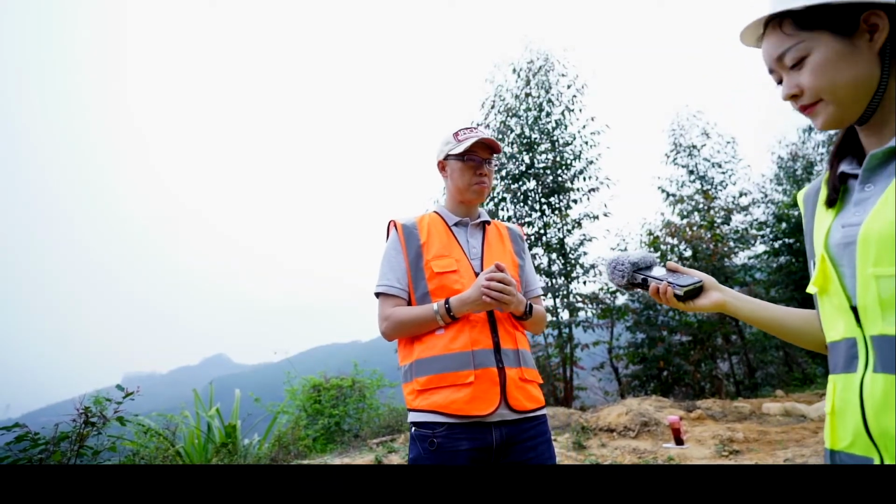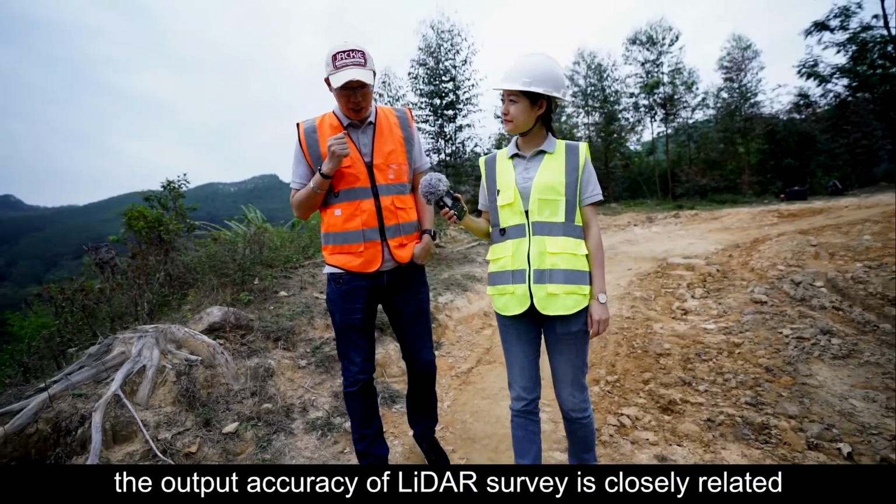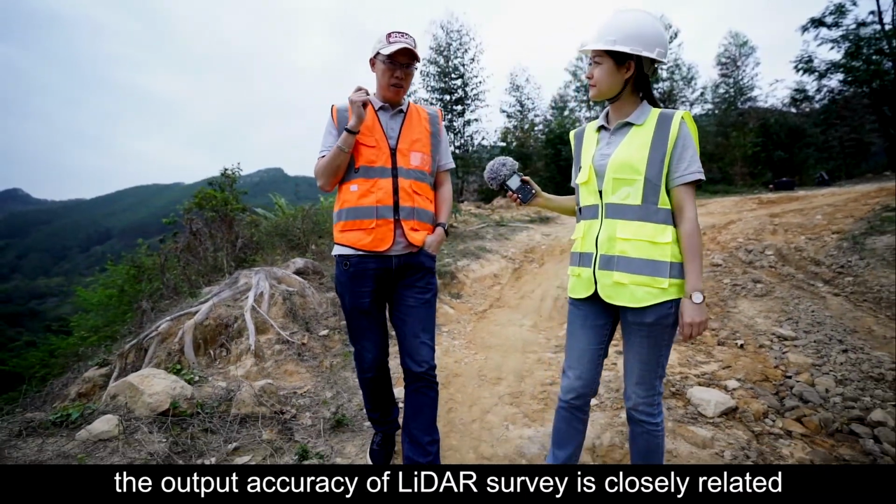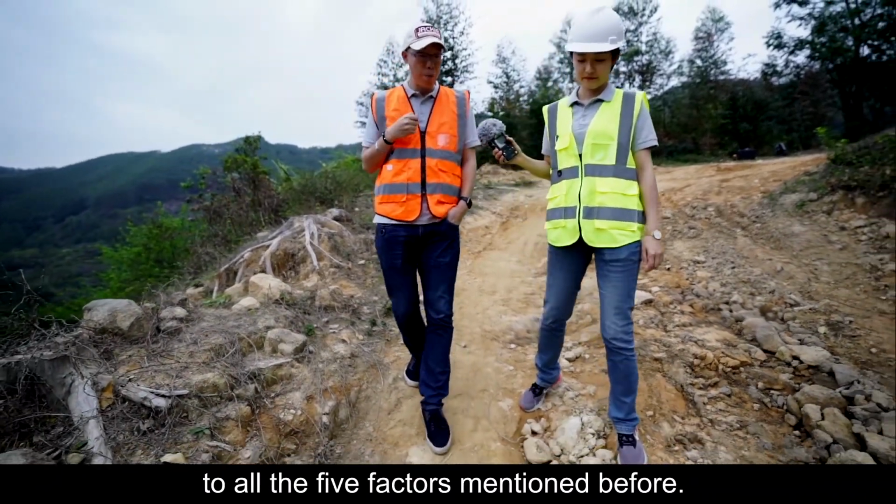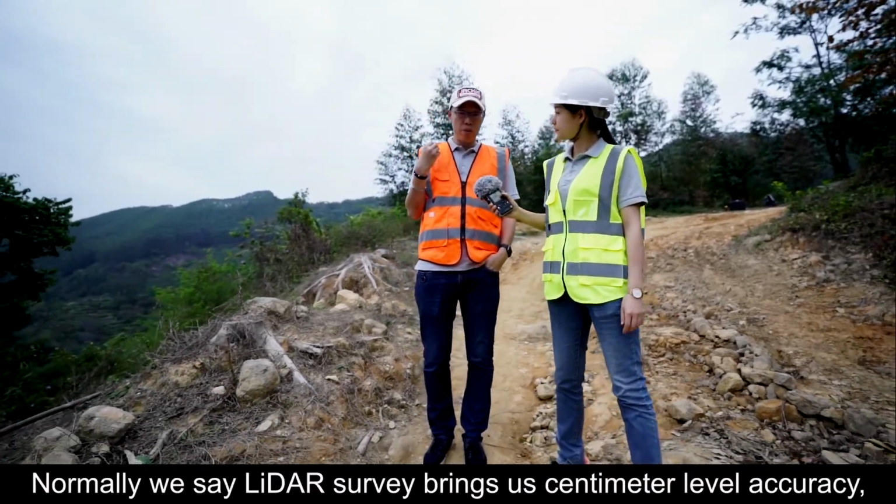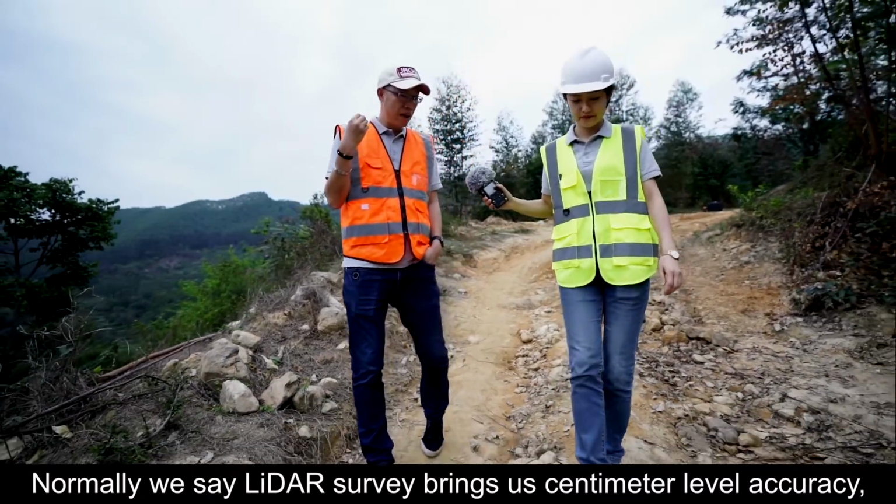Well, back to the topic. Basically speaking, the output accuracy of LiDAR survey is closely related to all the 5 factors mentioned before. And normally we say LiDAR survey brings us centimeter level accuracy.